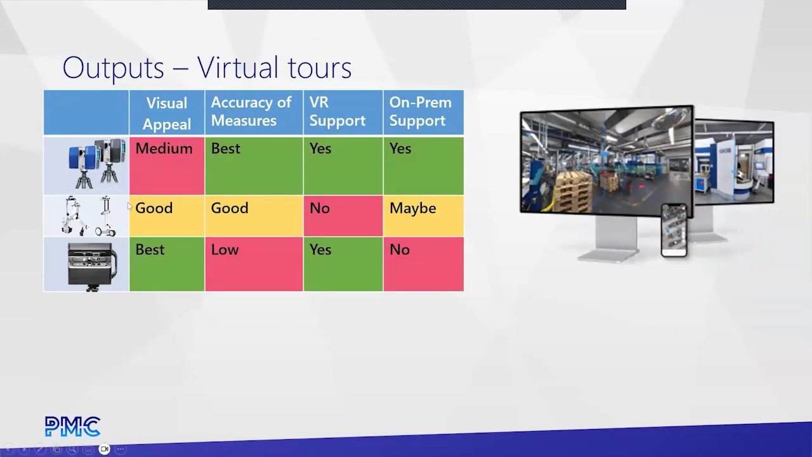Well, I think with modern stuff, the virtual tour part of the software has become almost as important as getting into a cloud environment. On most projects, you're going to actually have far more people accessing and using the virtual tour than you're going to have people working in CAD with the data. So this is actually a pretty important part of this capture stuff.